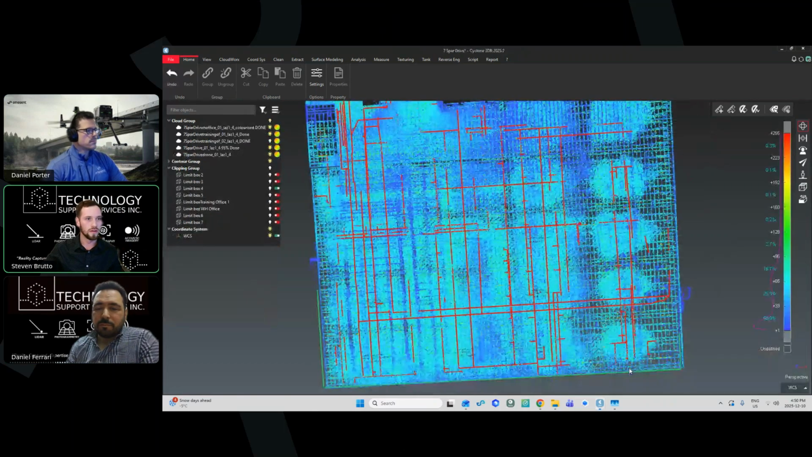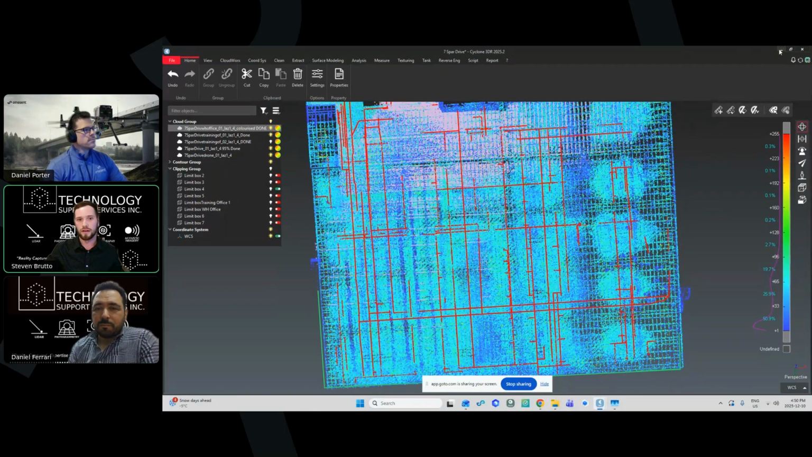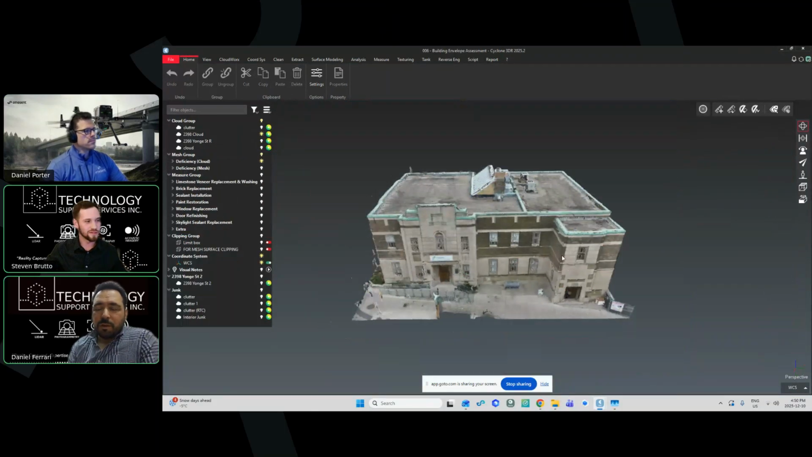So we have DR whole office, training office 2, LAZ, drone scans. But we keep them separate because they have the same coordinate system, and it's more valuable for us to be able to toggle those on and off. And yeah, the question was, how do we get them in? LAZ files, we drag and drop LAZ files.